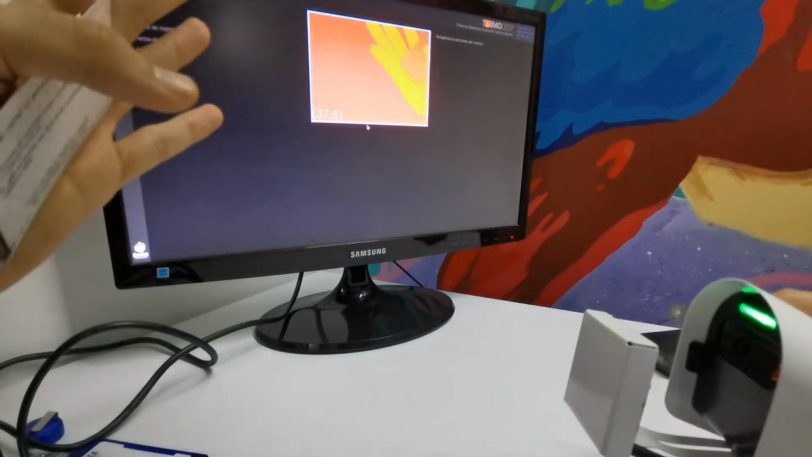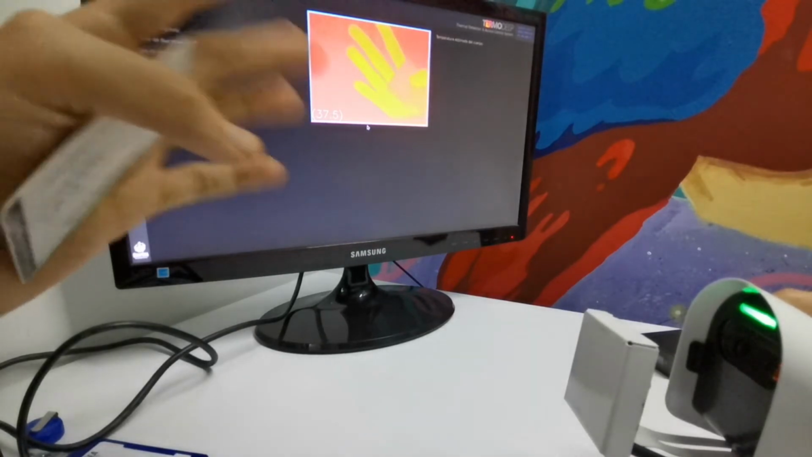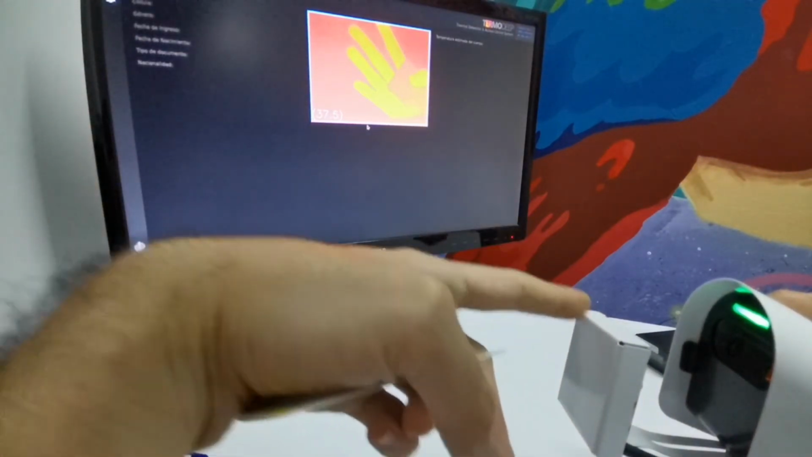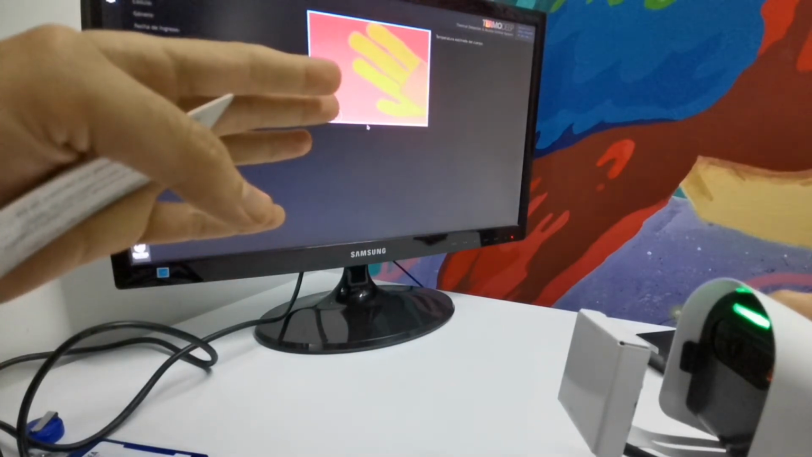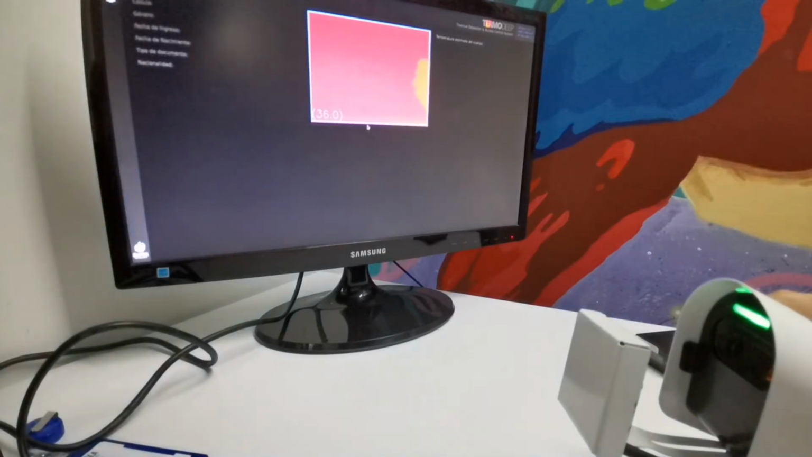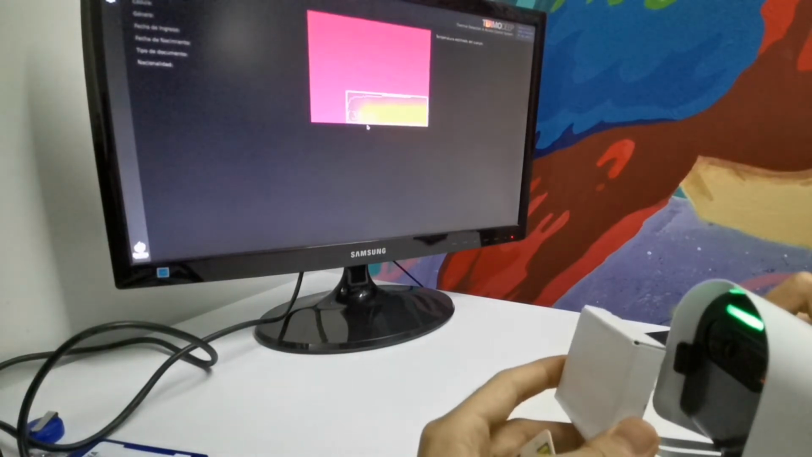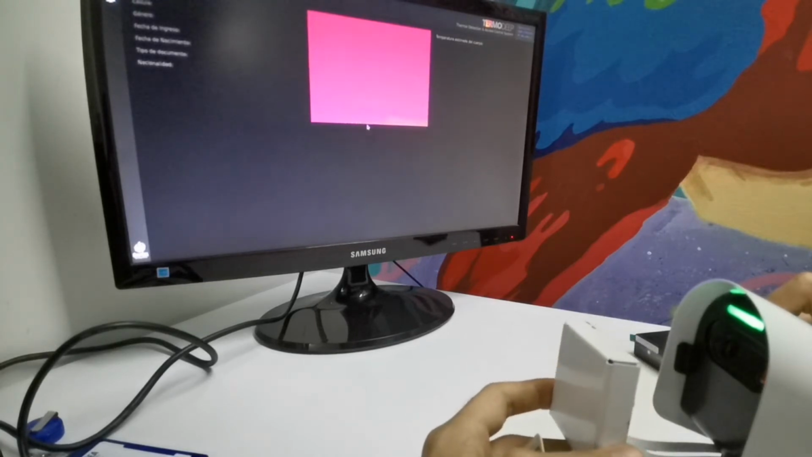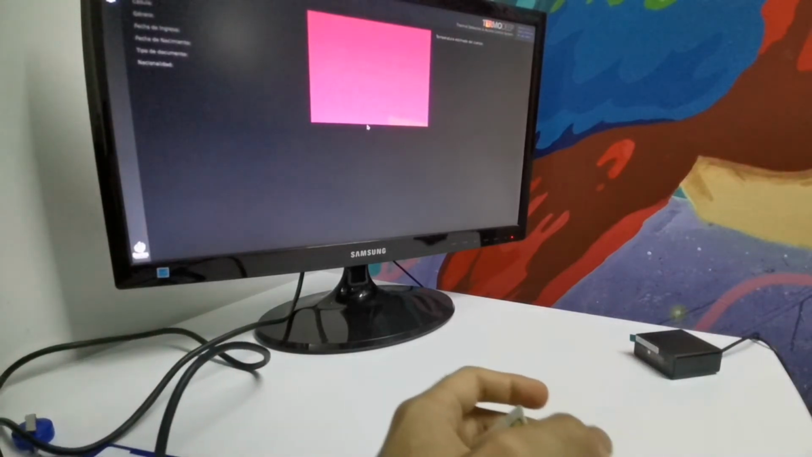There it is. So what we should see right now is the camera, the black body, it's heating. So it's going to get to its set temperature. This temperature is in degrees Celsius. We might need to adjust this. Here we can see the black body. There it is.